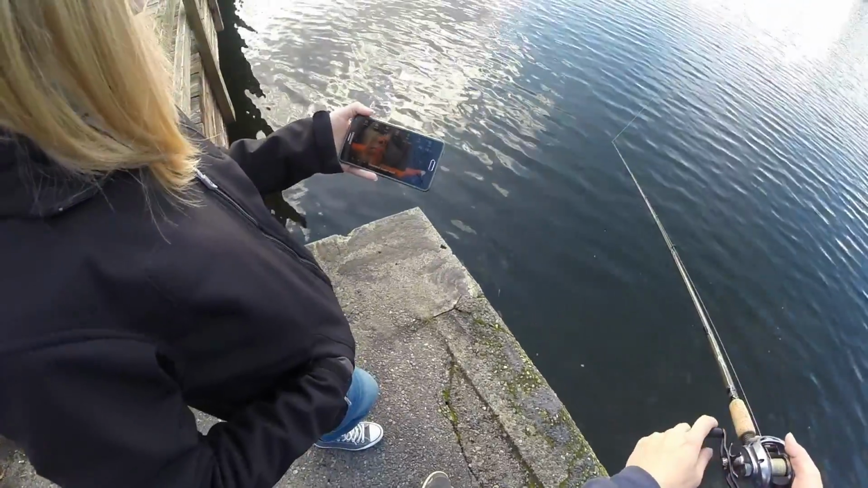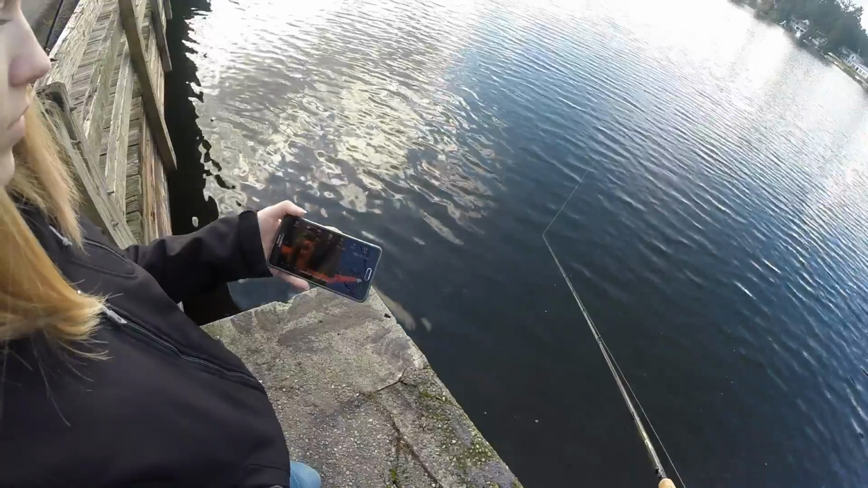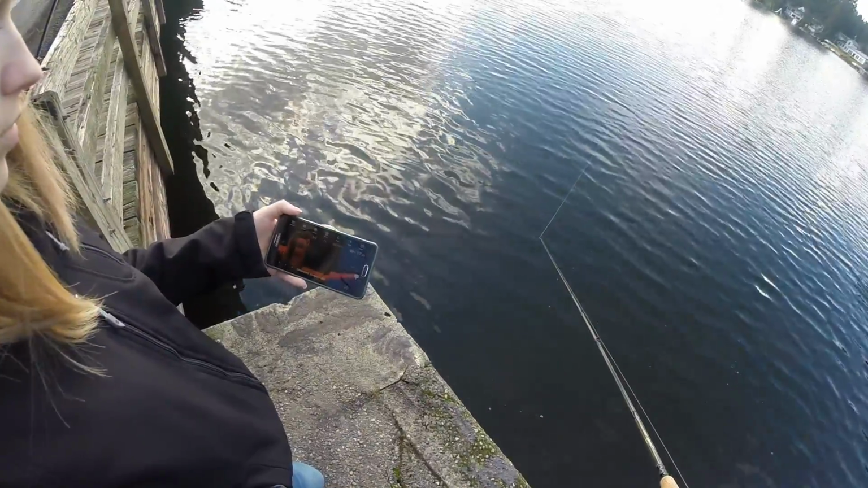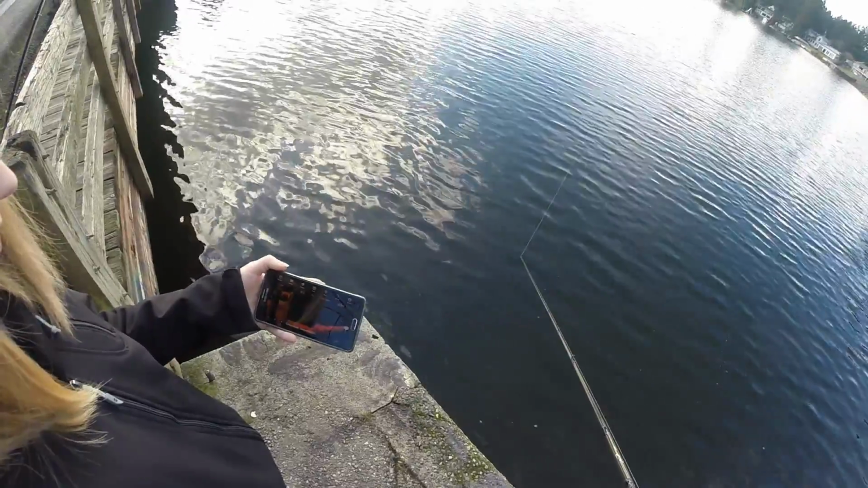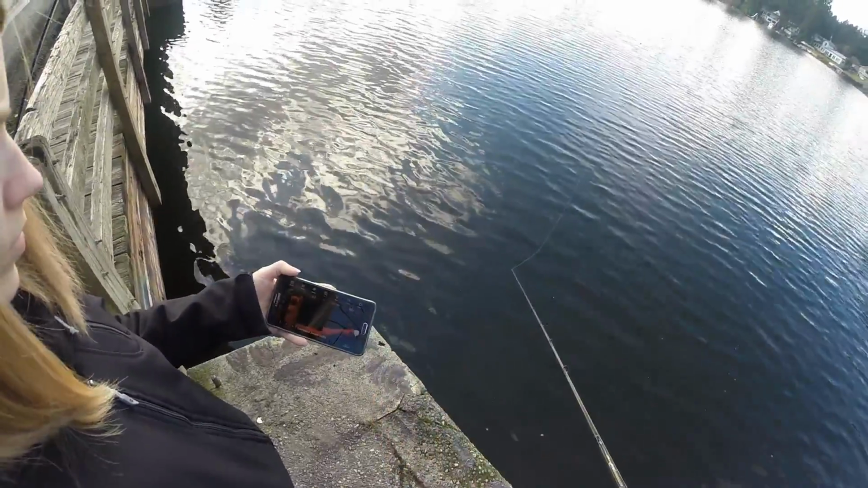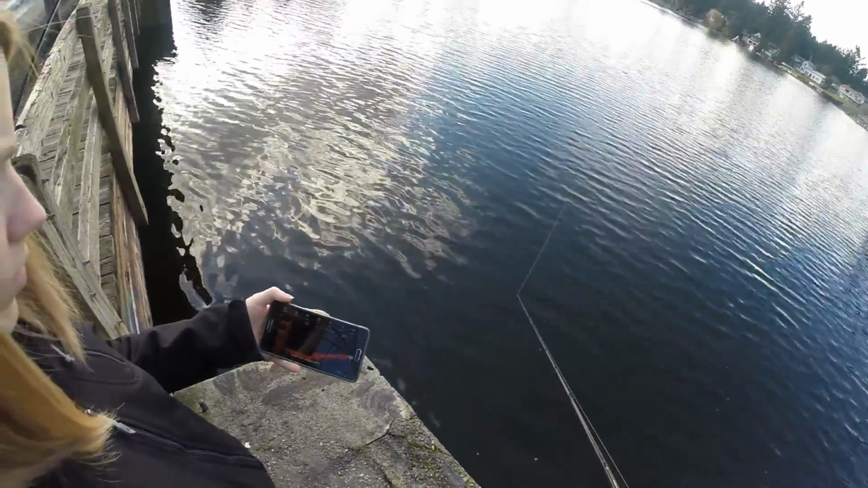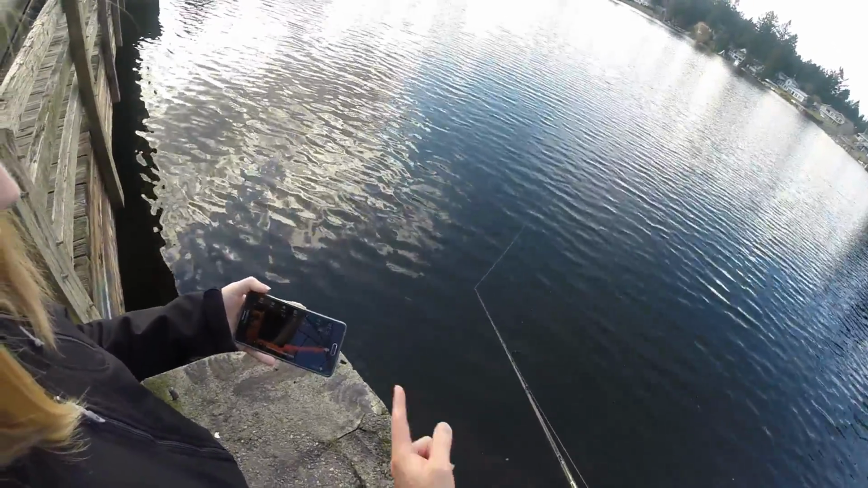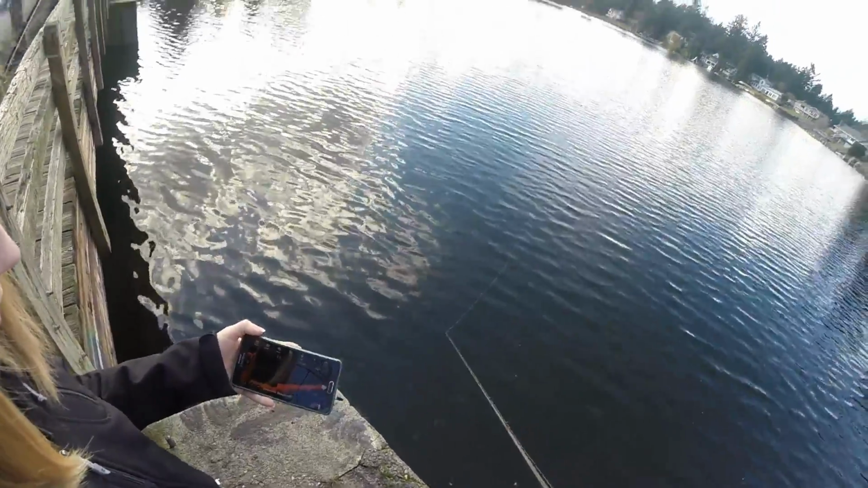And as you can see from the app, now the depth is gradually getting shallower. Okay, so we were in about 23. Now we're getting pretty shallow. I haven't played with it enough to see if you can set a warning for it, but I'm guessing that's just telling you that you're getting shallow. So now we're up in about 13 feet.